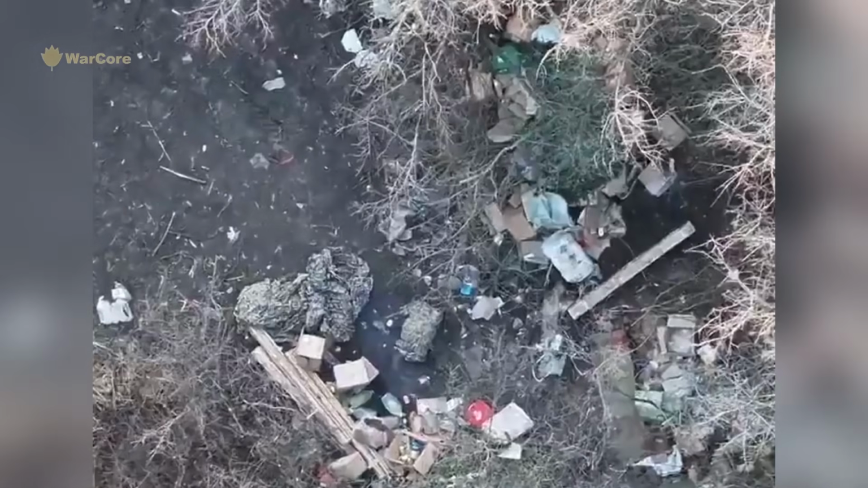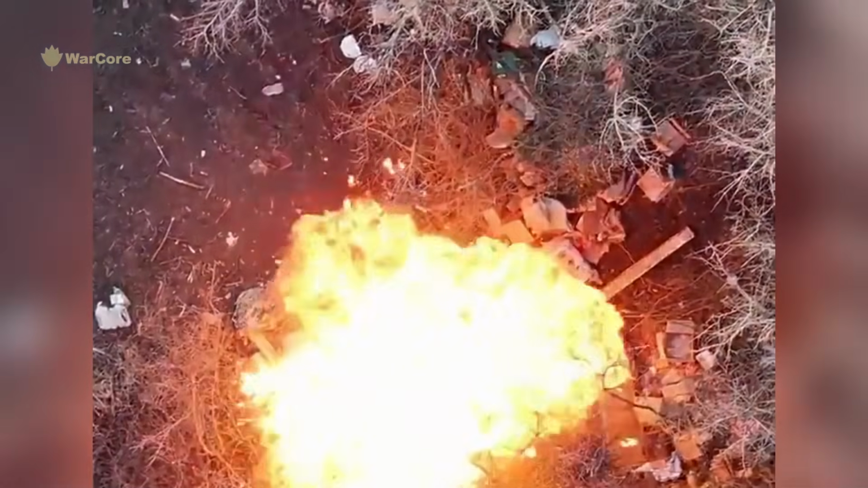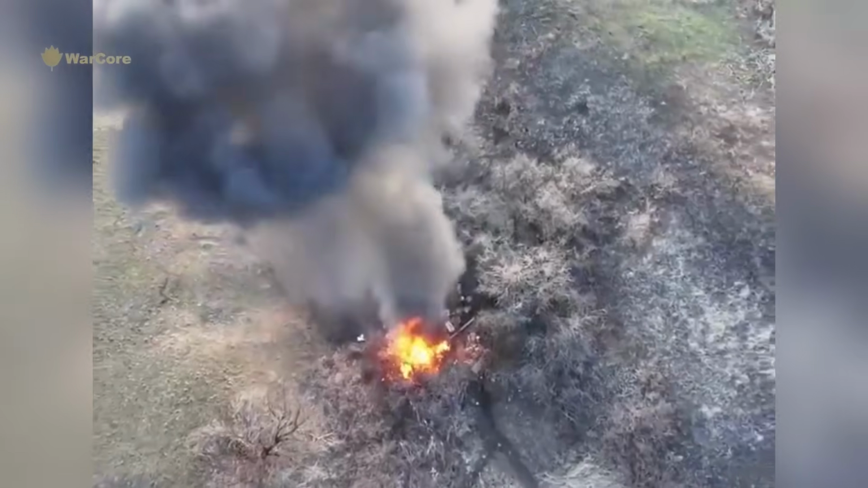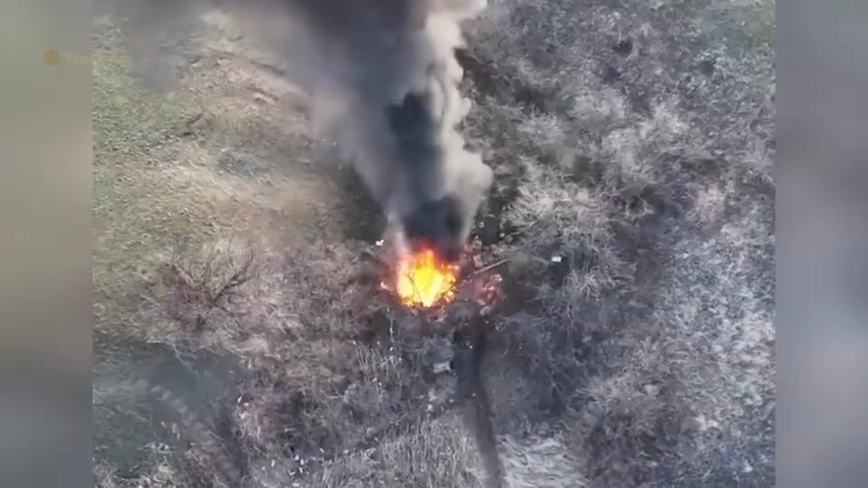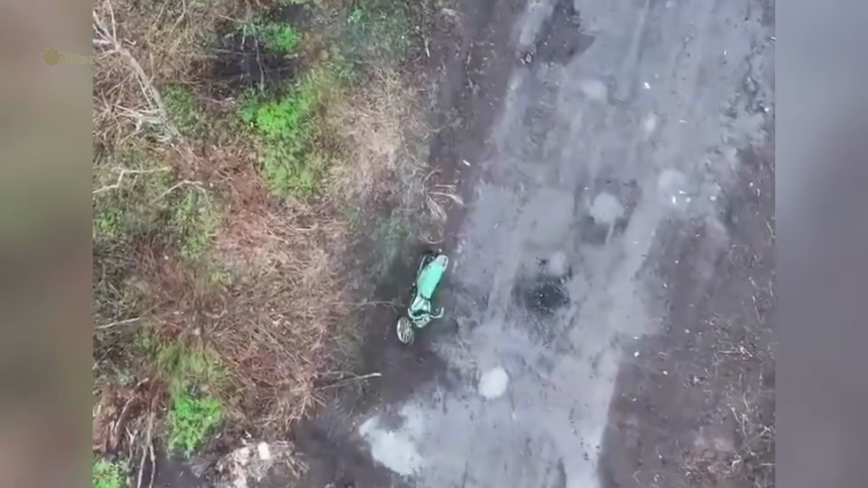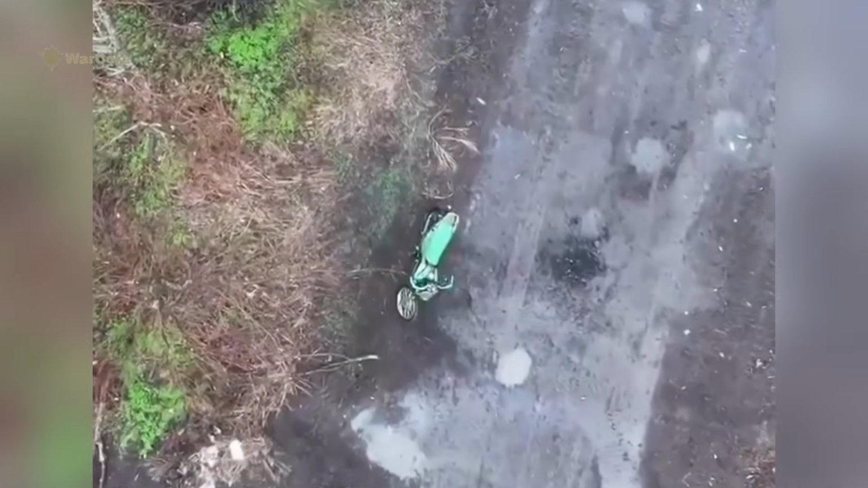Moments later, it drops another device onto ammunition crates left exposed along the roadside, disrupting further resupply under controlled aerial monitoring. Later, a Ukrainian drone also disabled the soldier's motorcycle, hitting it with a device.